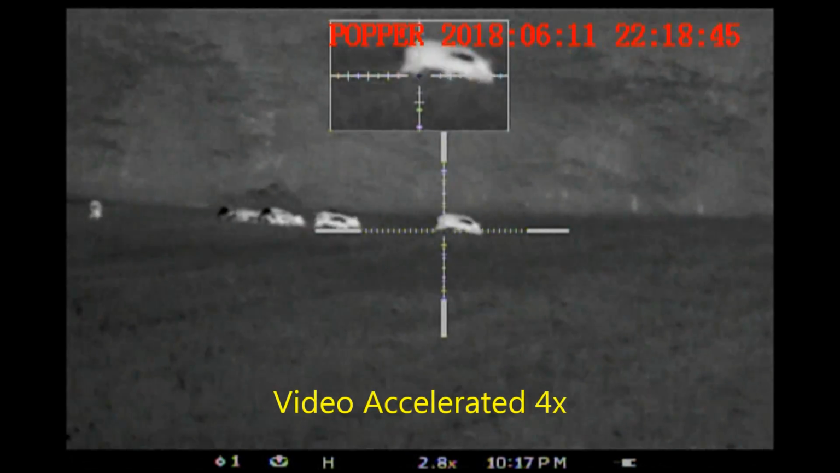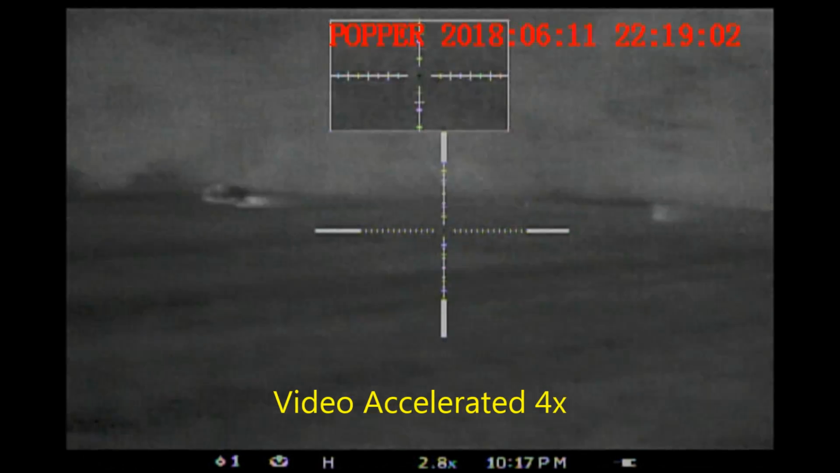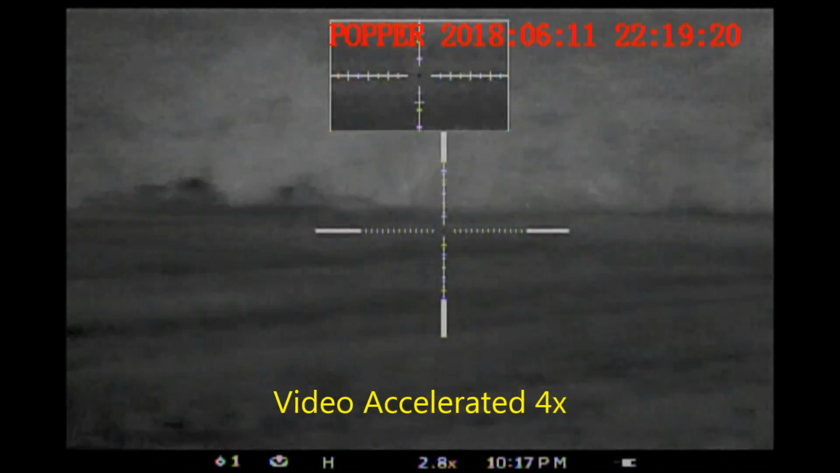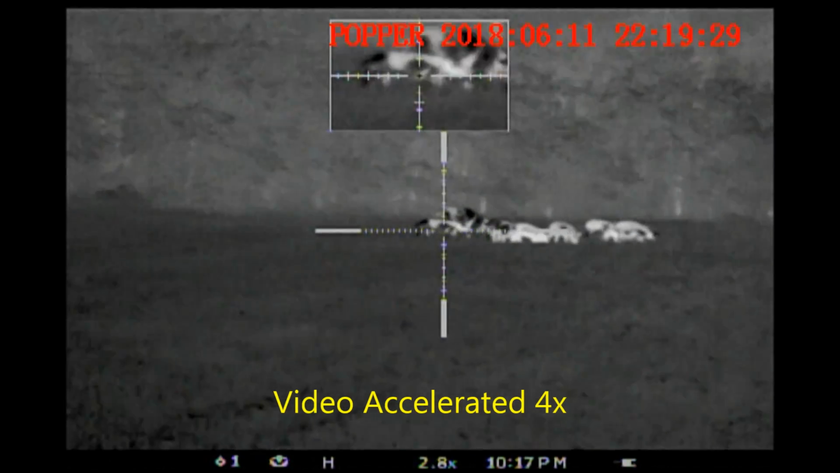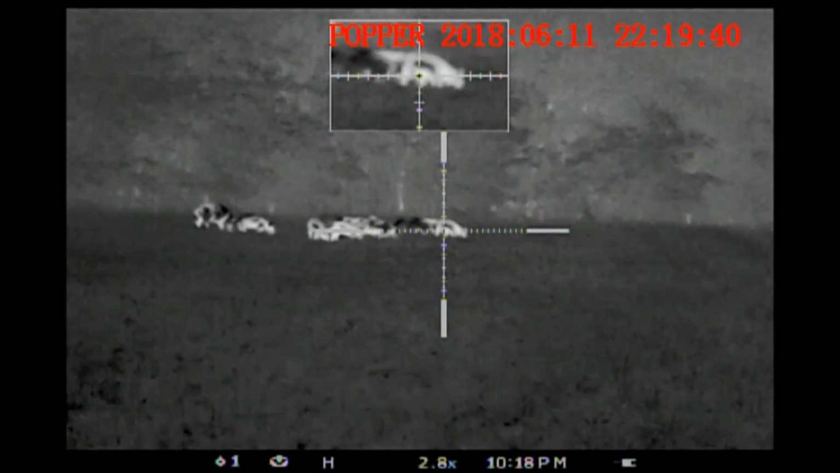At this point, we're waiting for a shot on the large sow off to the left. We're waiting for her to turn. She is standing with her head away from us. She moves down into the group. Finally, a shot opens up.